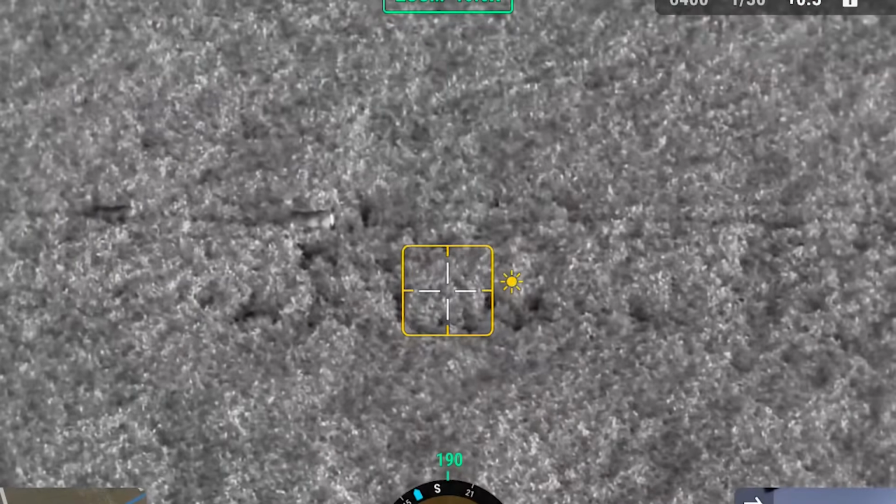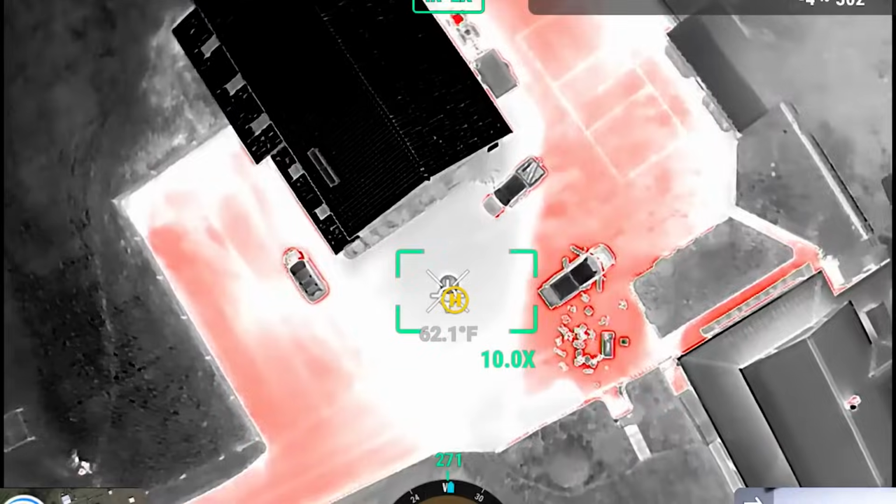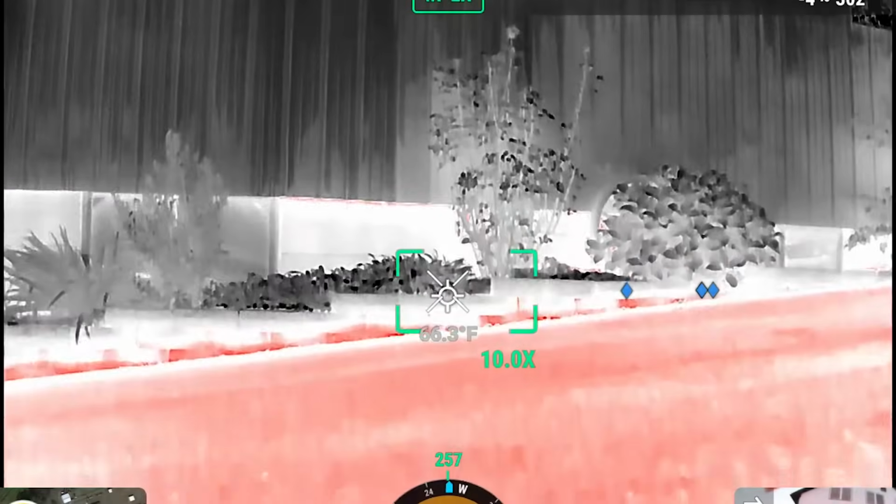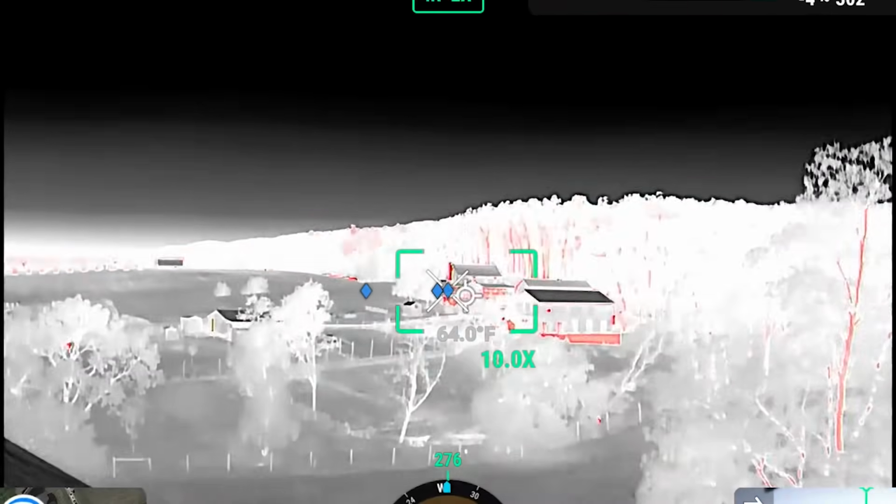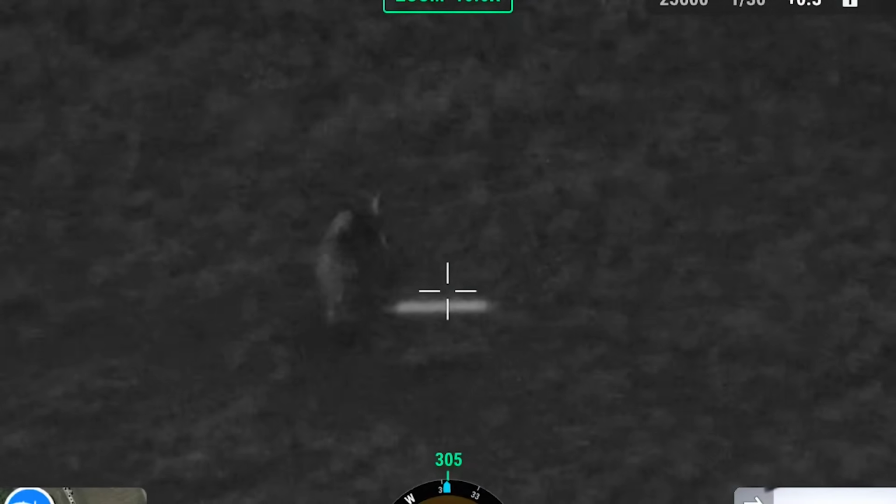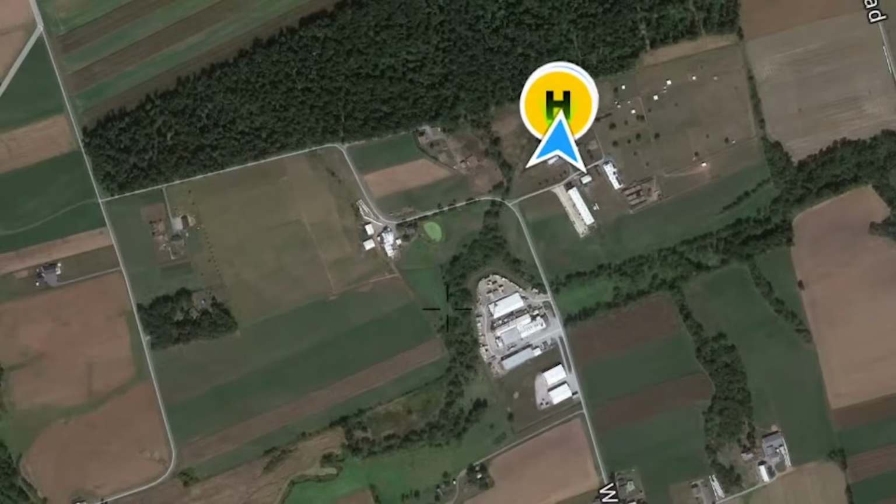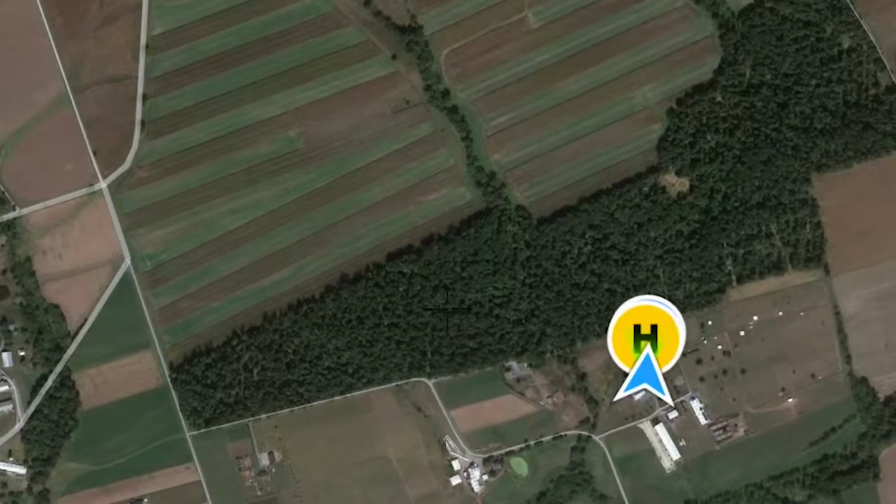Yeah, they're all deer. Alright, it's coming back for another battery. What's that? Longhorn. This whole patch of woods, I would search that good and proper. Yep. And all those fields. And all the fields? Every other strip is corn out. Oh, really? Oh, wow. Okay.